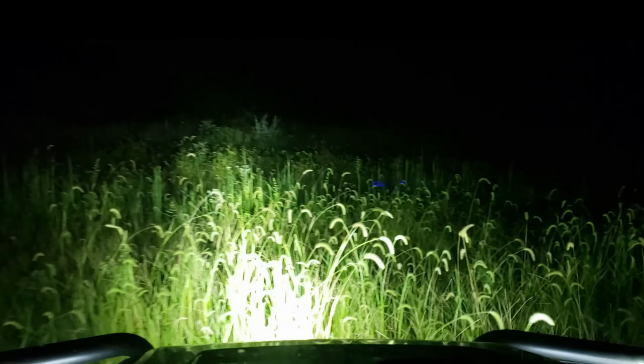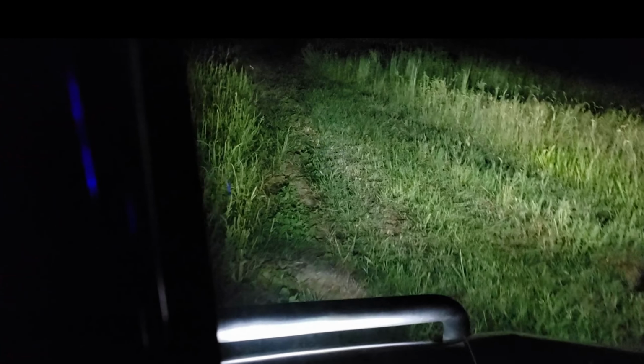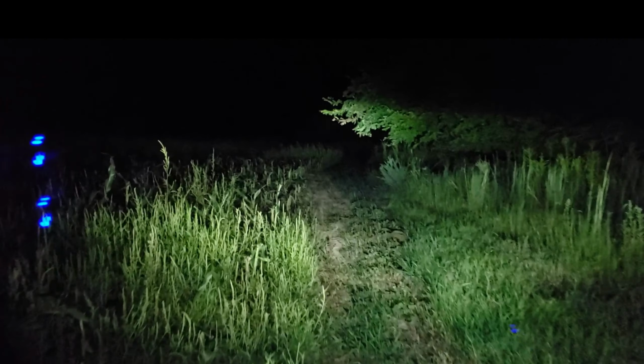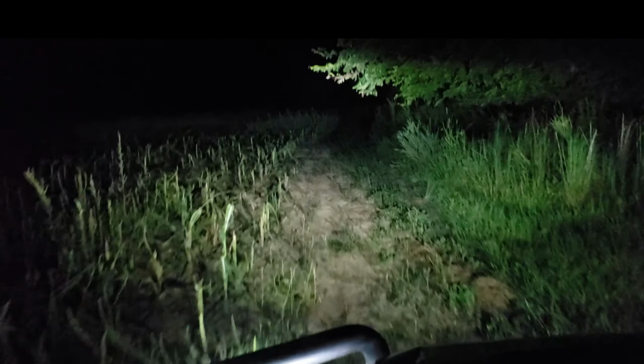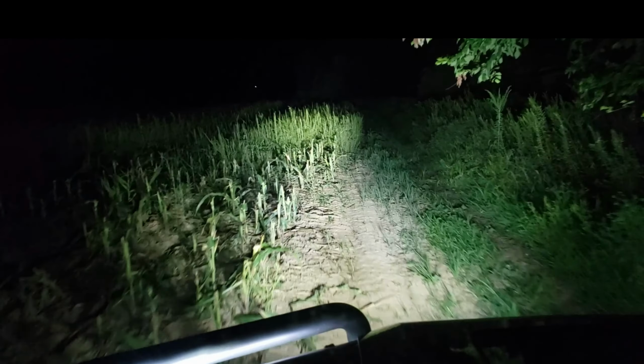Give you one more look at the headlights. Turn that off. So here is, there's the low beams. There's the high beams. And there's the floodlight. I like it. Definitely worth it.